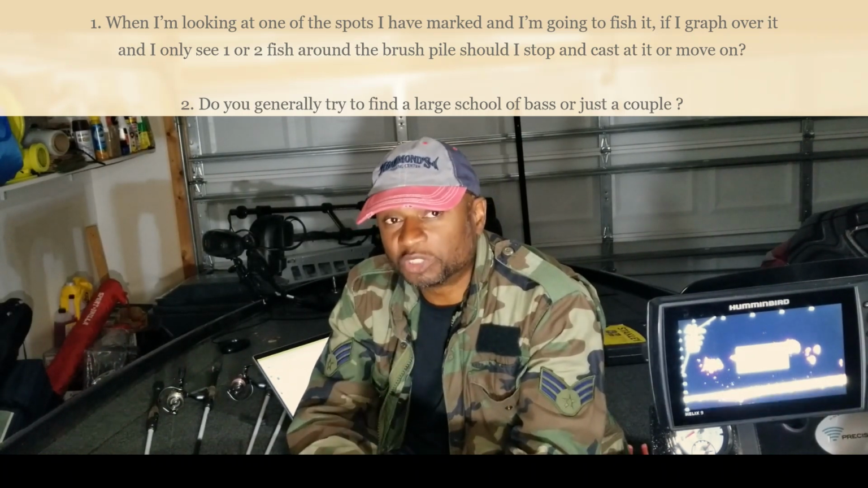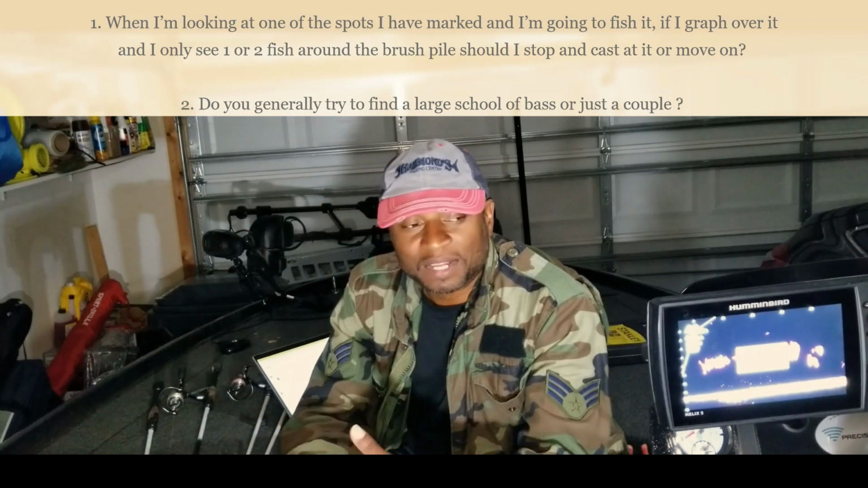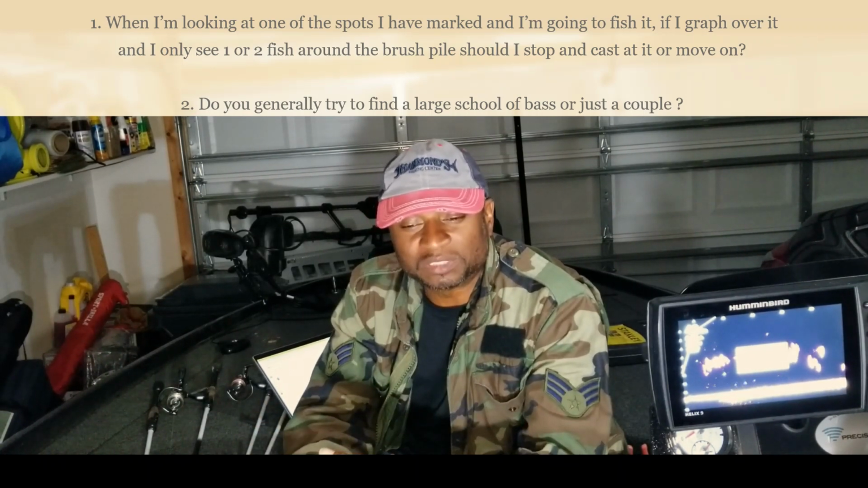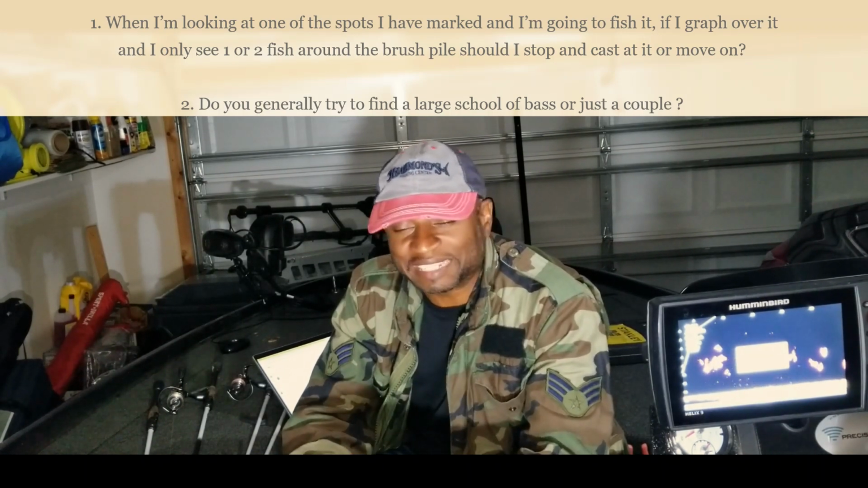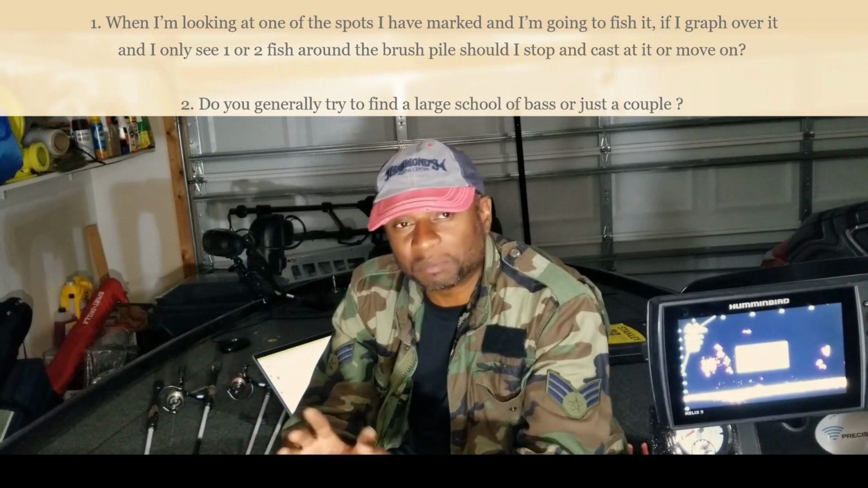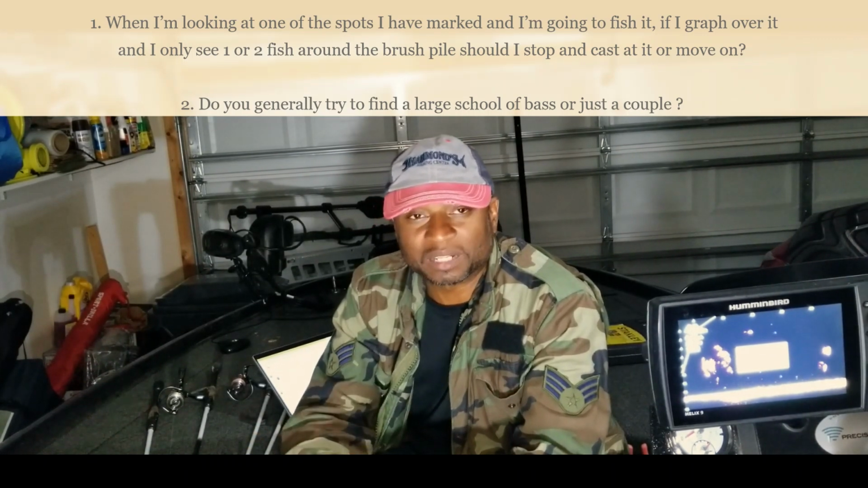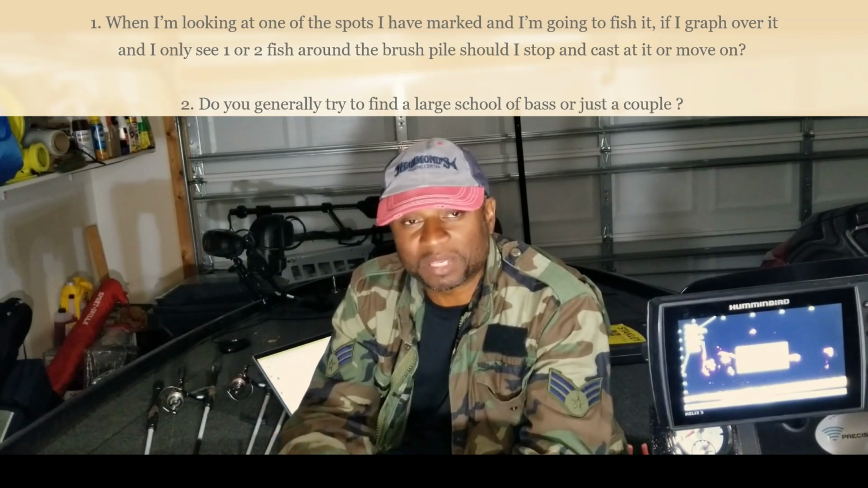So what I'm going to do is use something like maybe a jig. It's now fall. The water temps, I would say, are probably going to be in the low 60s. And let's just say that it is a sunny day. It may be cloudy a little bit, but let's say mainly a sunny day, a little bit of clouds. And we know that the temperatures are dropping in fall.